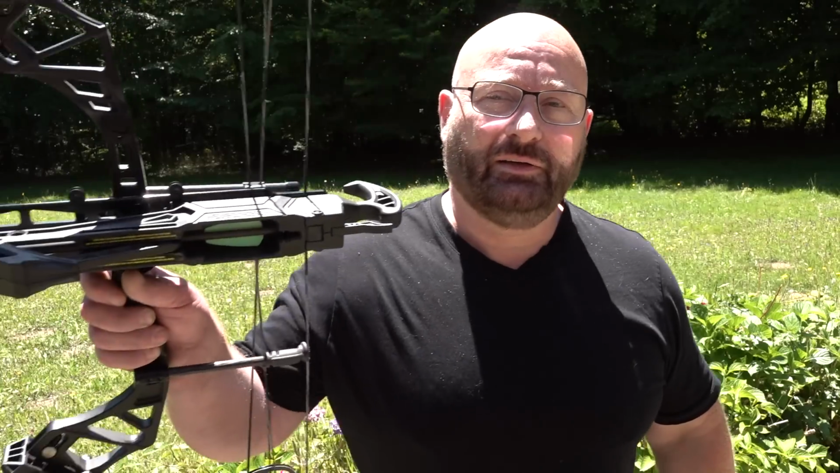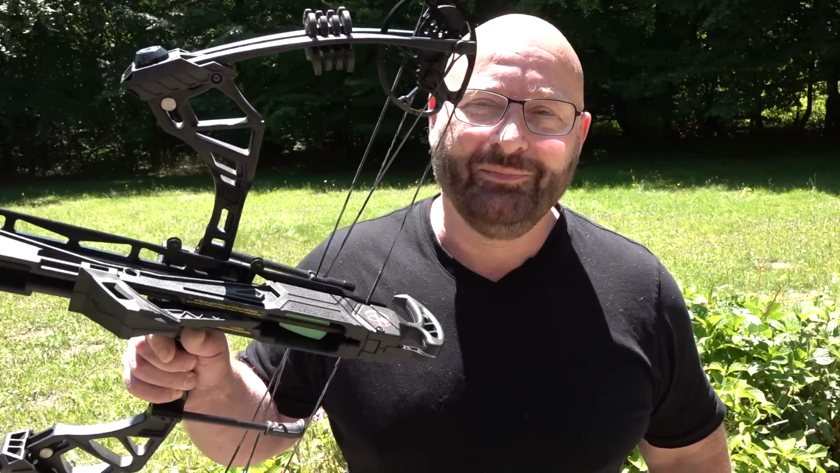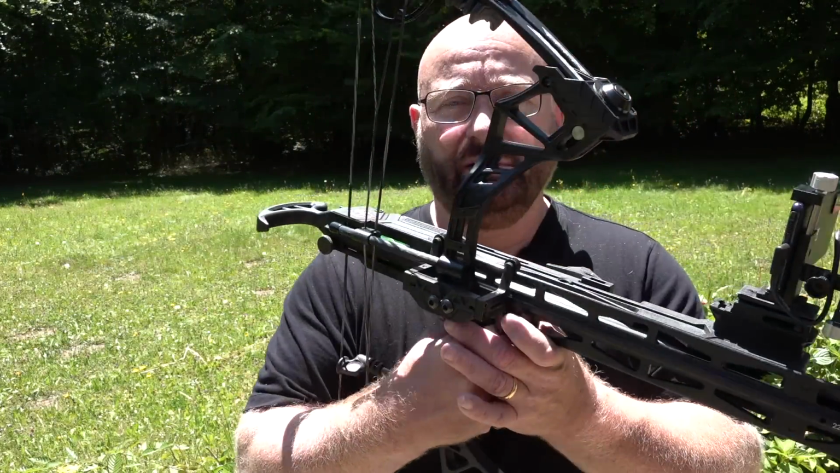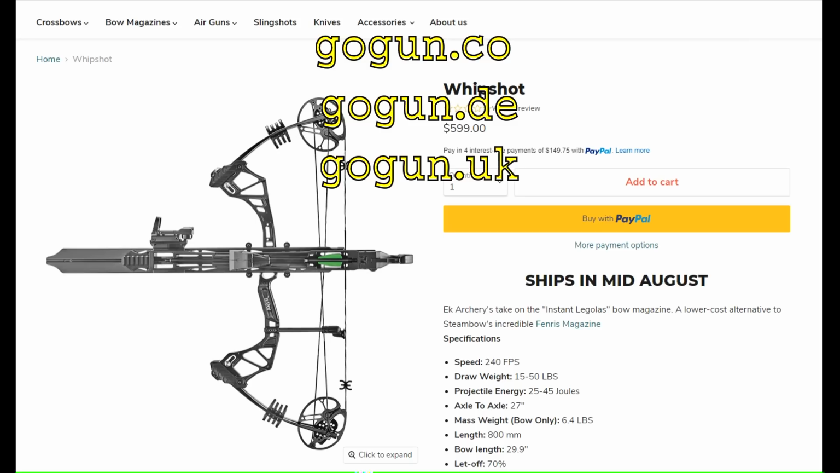So I decided to attach one of these cameras, provided to me by the manufacturer, to a Whipshot tactical repeating bow, which is a very affordable version of the Instant Legolas. The more expensive version, made in Austria, is called the Fenris by Steambow. This is the one made by EK Archery, and the whole set costs around 450 euros. Link down there. In any case, it's hard to come by. Everything has delivery time today.